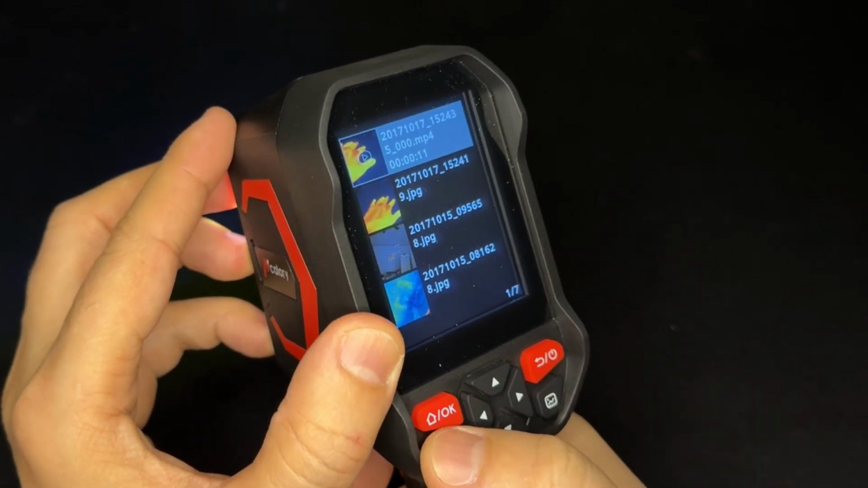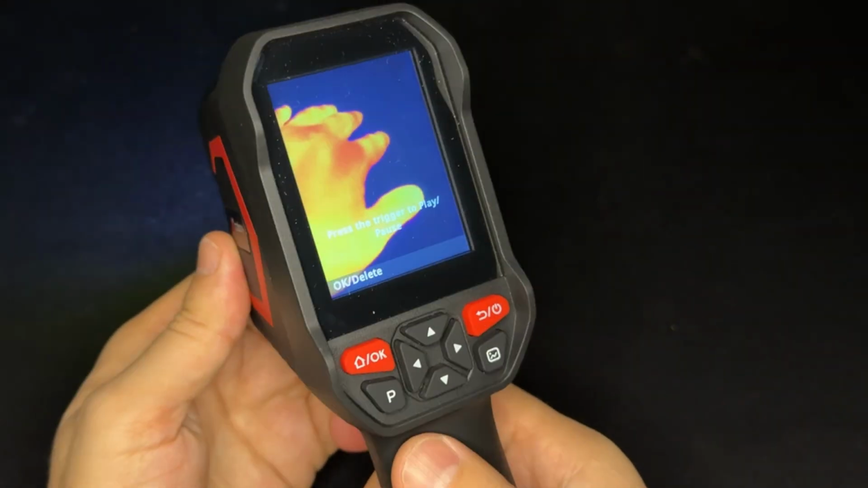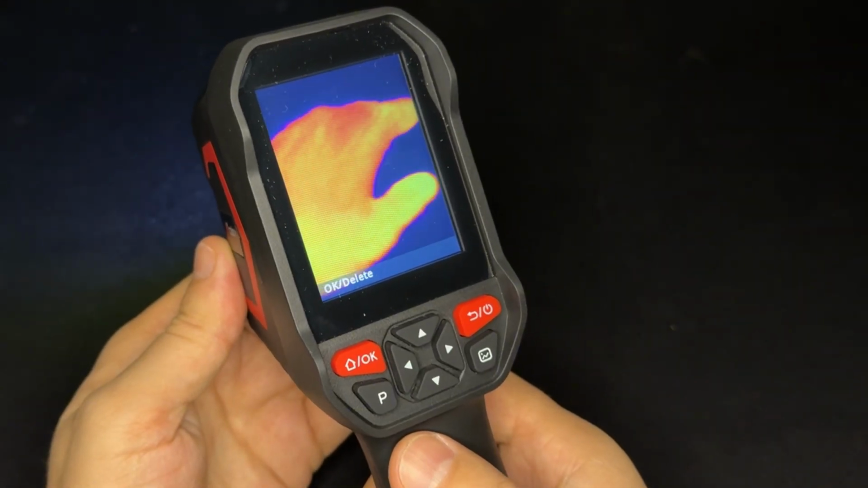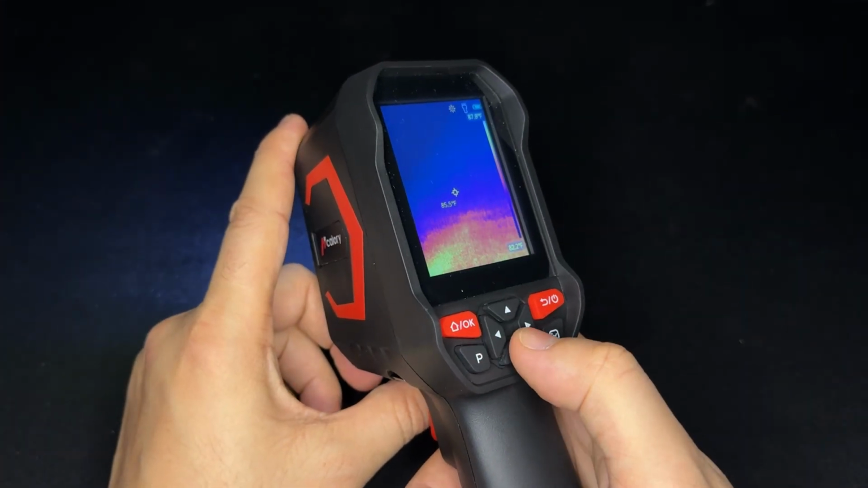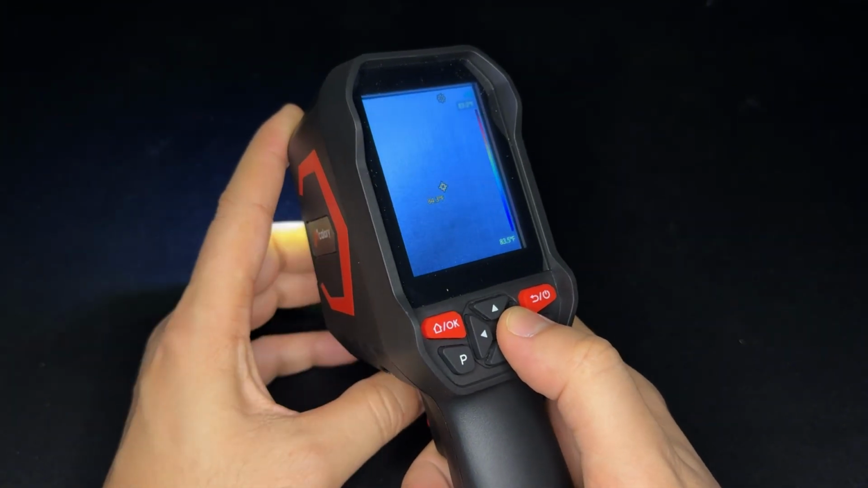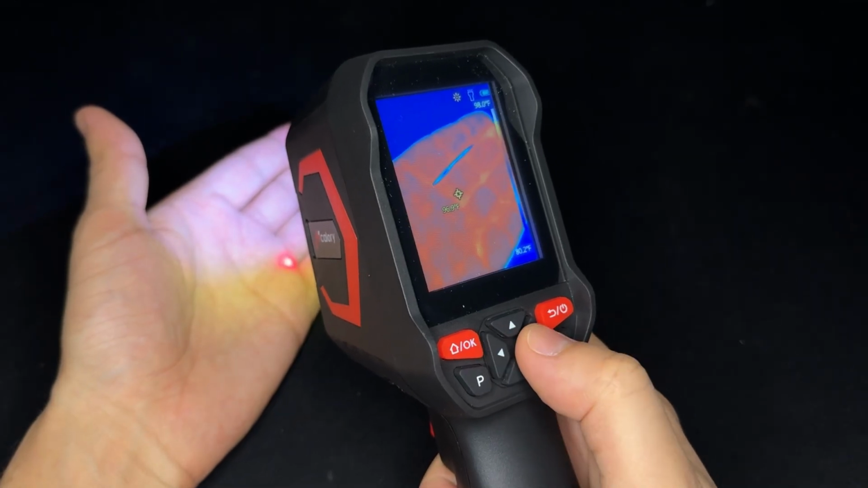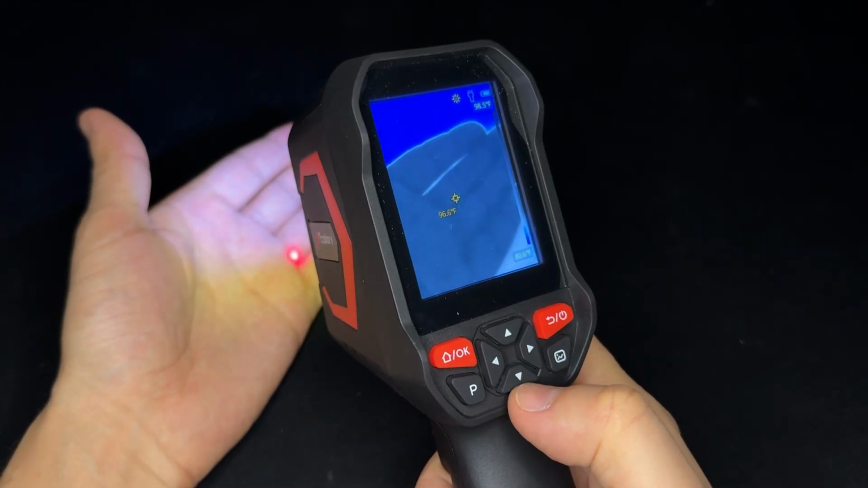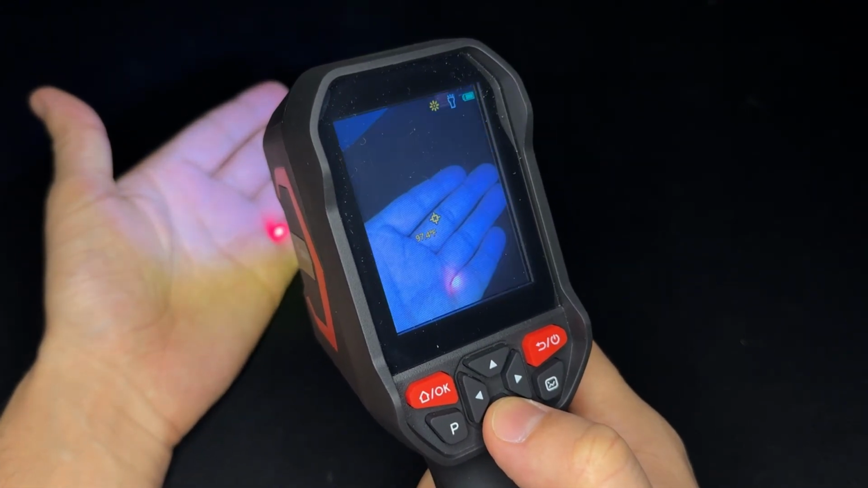How about the video? Let's try to play. If you want to play it, you're just gonna press the trigger button. You can directly use the direction buttons if you want to change the color palette, right or left directly. You don't need to go to the menu. Or if you want to change the image mode, you can use this. Here is the power of the LED light. Let's see.